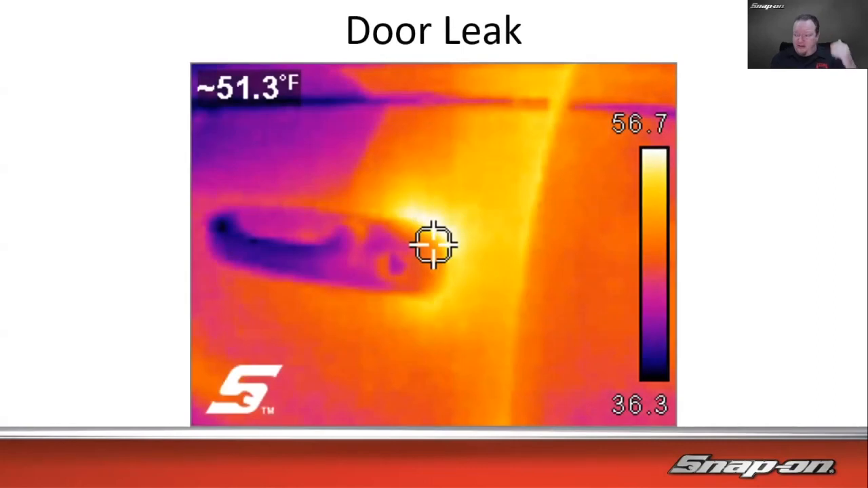How about some other things? Here's another one from Nathan. So he bought a used truck, and going down the road, every time it got hit with a high wind from the side, like maybe a crosswind or something, it'd make this strange howling noise, and he couldn't figure out what it was and where it came from.